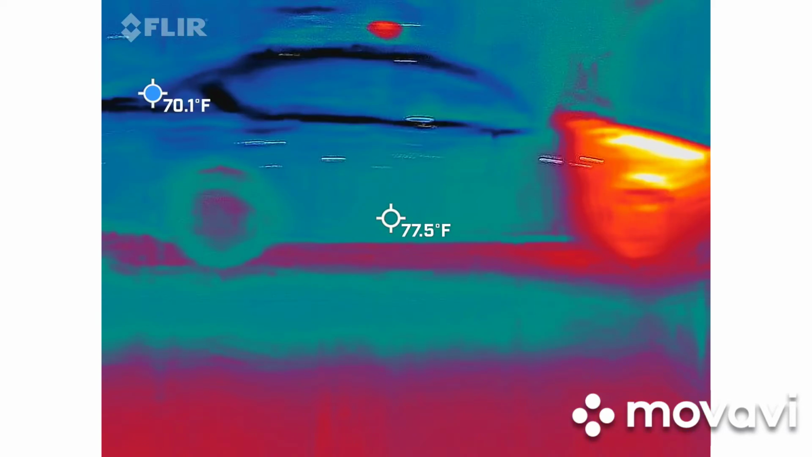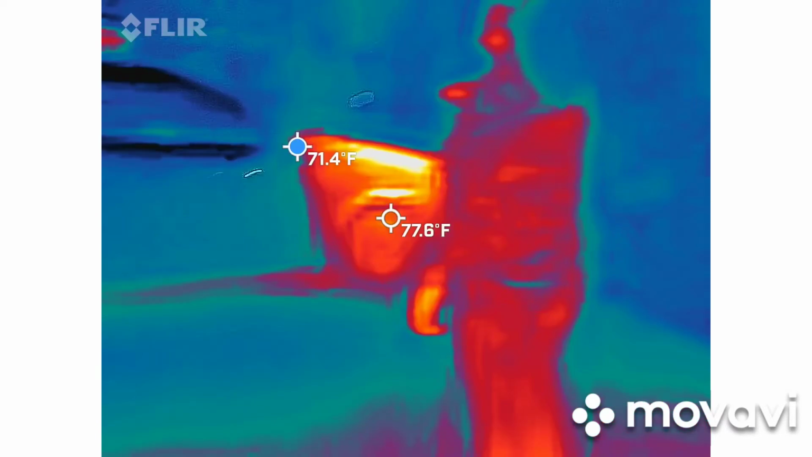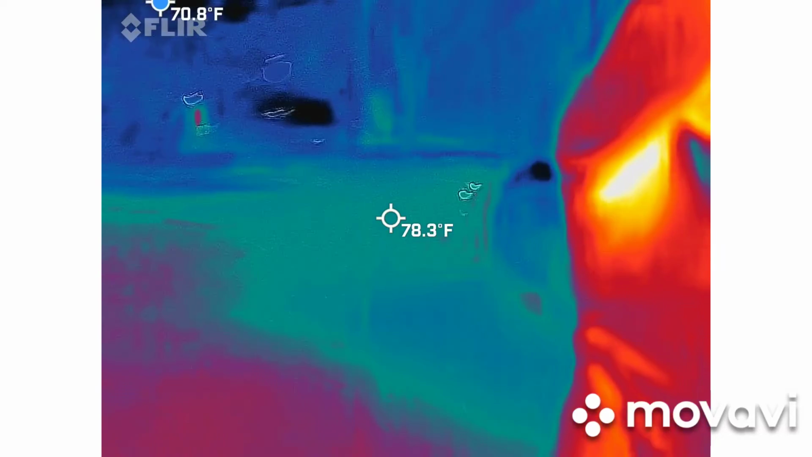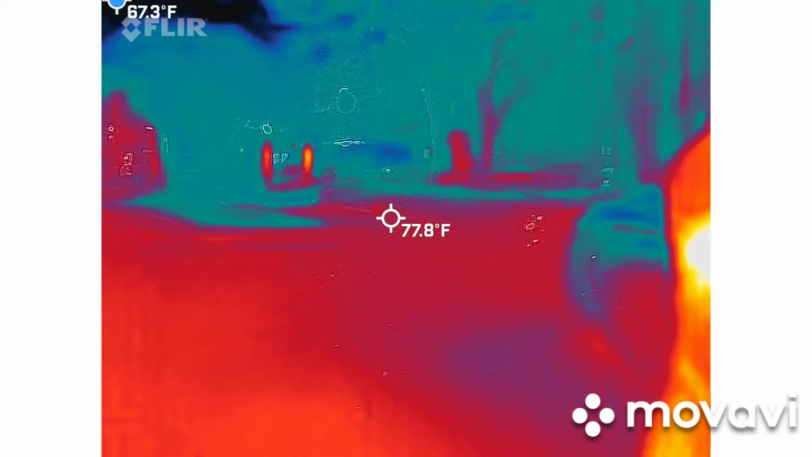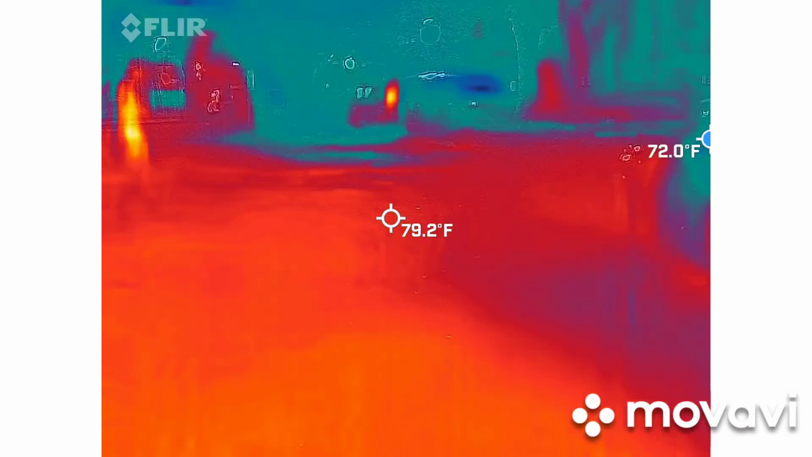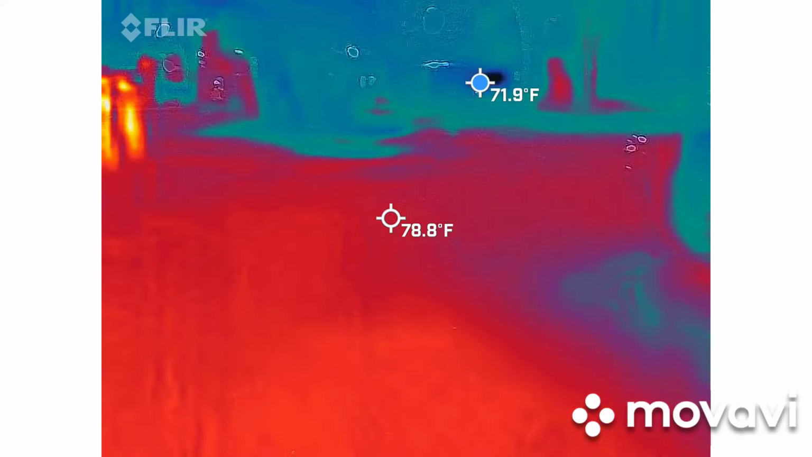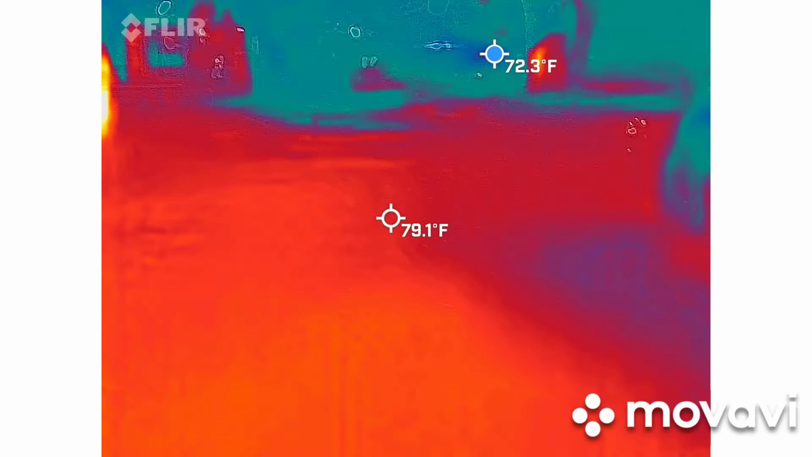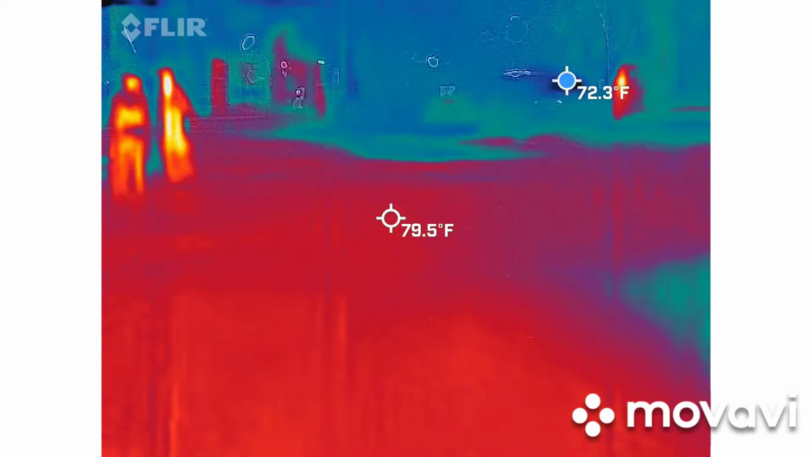I got an awesome picture. Look at this of that place. Look at that. Oh, that's awesome. Yeah, that is really good. Isn't that cool? Even with the clouds, that's perfect. Yep. Look at it, zoom out. Wow. Isn't that cool? That's really good.